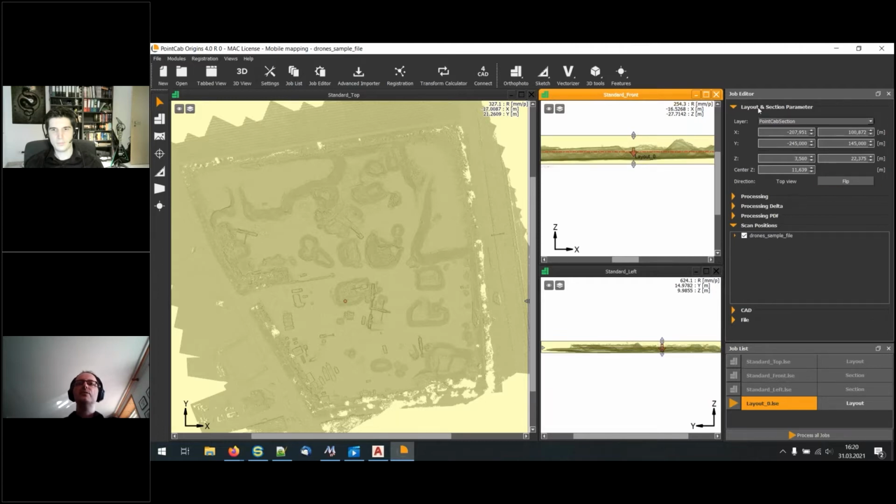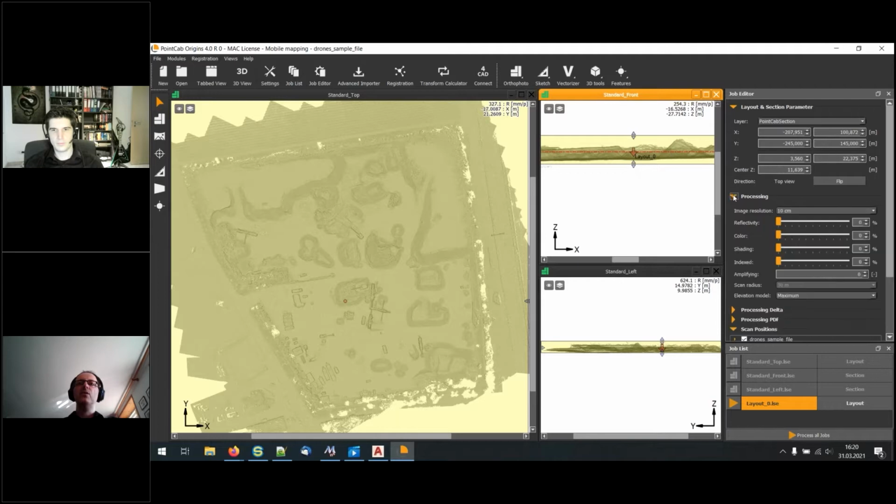And here in the job editor, we have new possibilities to set. What we introduced here we call sheets. So you have the sheets for different types of layers. And these sheets will be computed automatically at the same time. And you can activate different sheets. Of course, you can activate the reflectivity sheet, the color sheet, and here a new shading sheet.